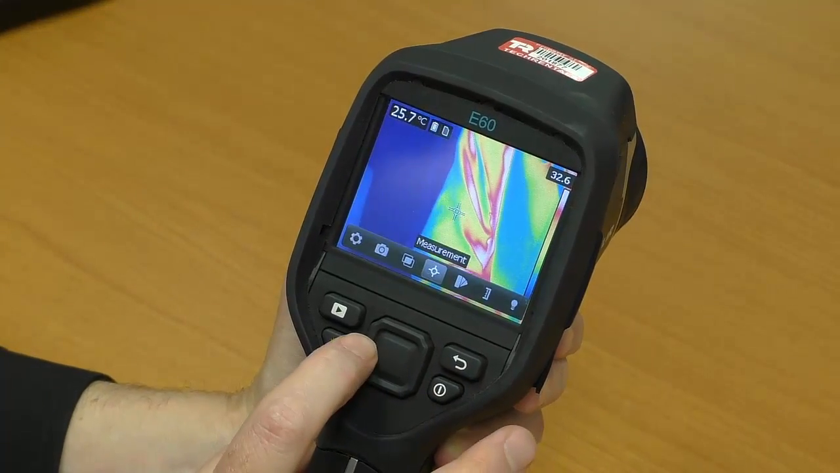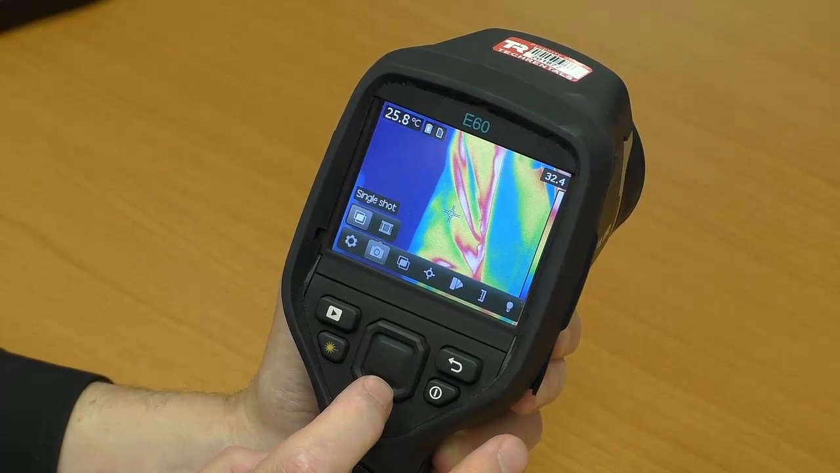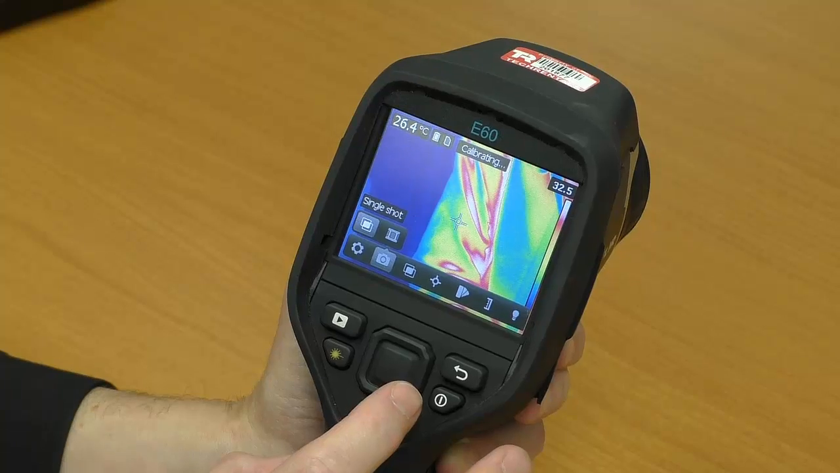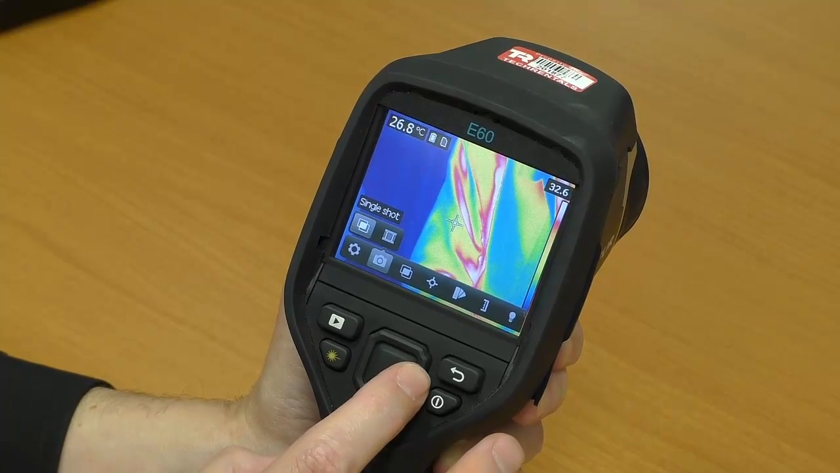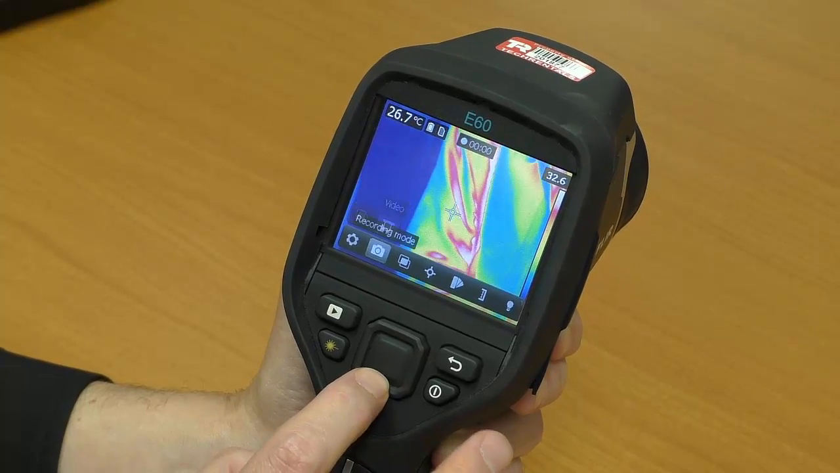Hit the menu key again and we'll look at record mode. Press the enter key and you can have a single shot recording when you pull the trigger and you just capture that image, or you can have video recording. You pull the trigger and it starts video recording.